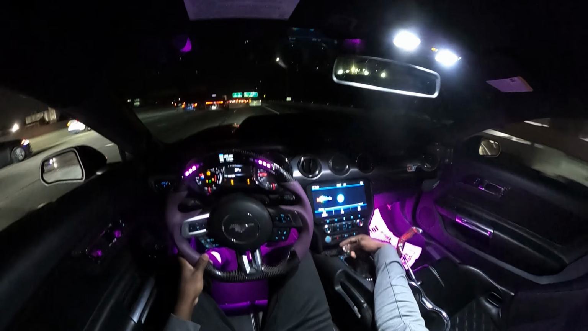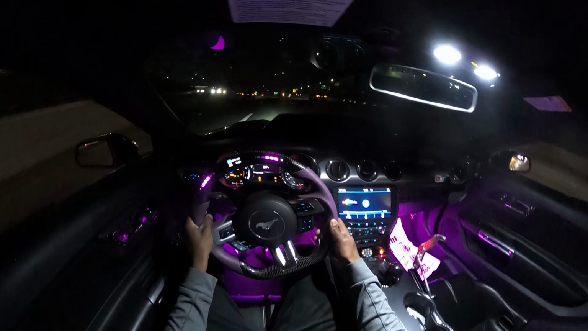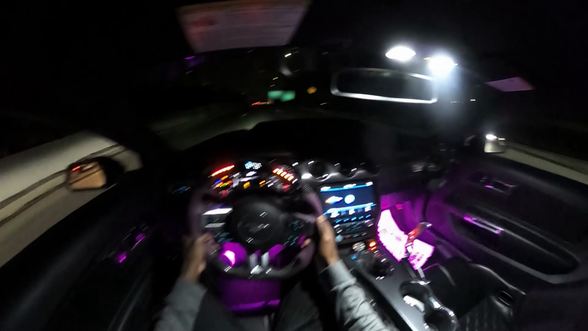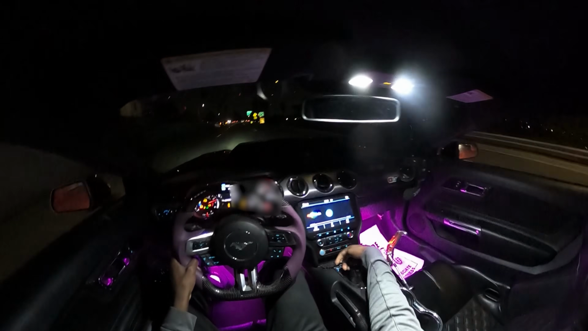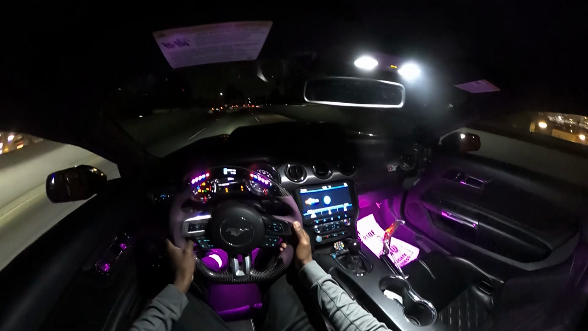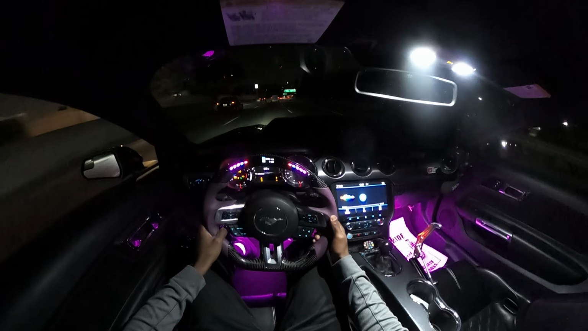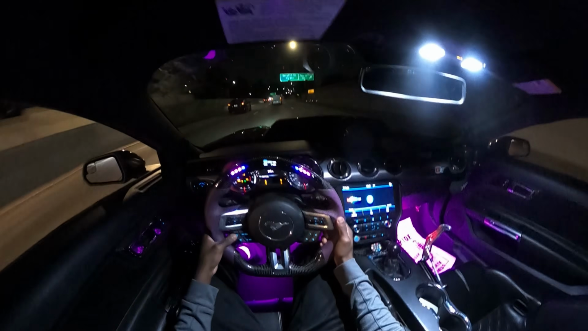People got road rage out here, guys. All right, once we get a nice little straight, we're gonna smash this thing. Oh yeah, that's moving today. I spun it all through second, but when you hook third, holy shit. Oh shit, that caught me off guard.